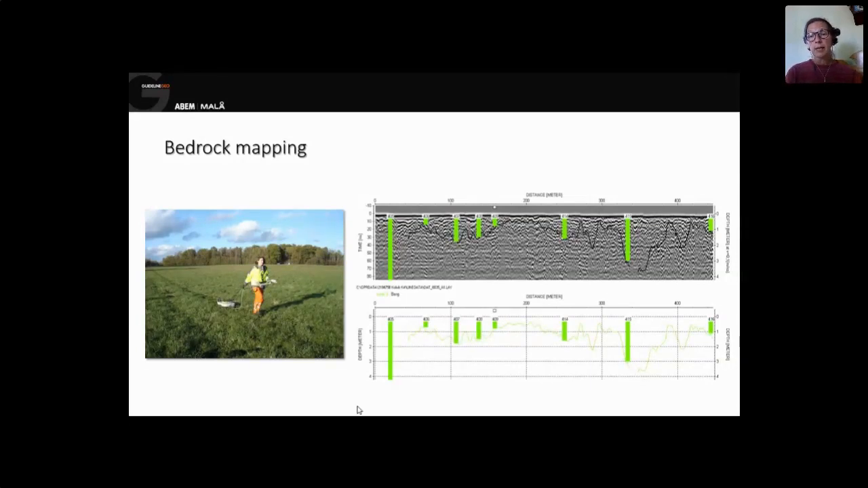But as you all know, the bedrock is undulating much more than that, and it's seldom very even. So it's good to combine ground penetrating radar measurements with drillings. And when you get the results of the drilling, you redo your interpretation, and that actually gives you the most correct information on subsurface conditions.